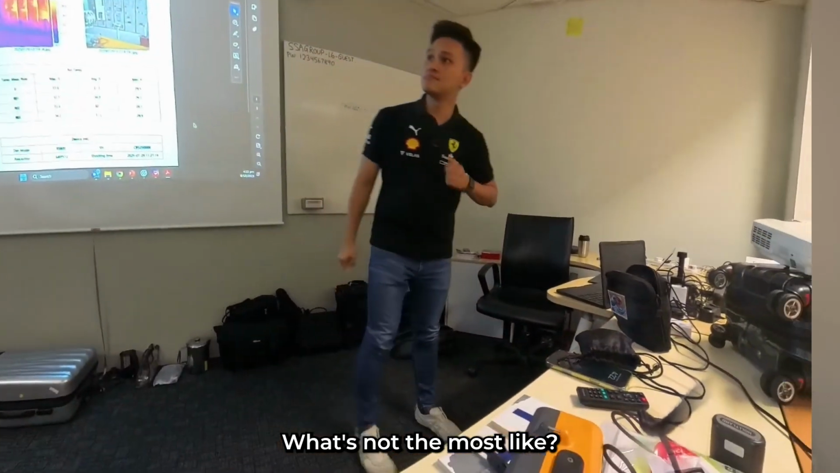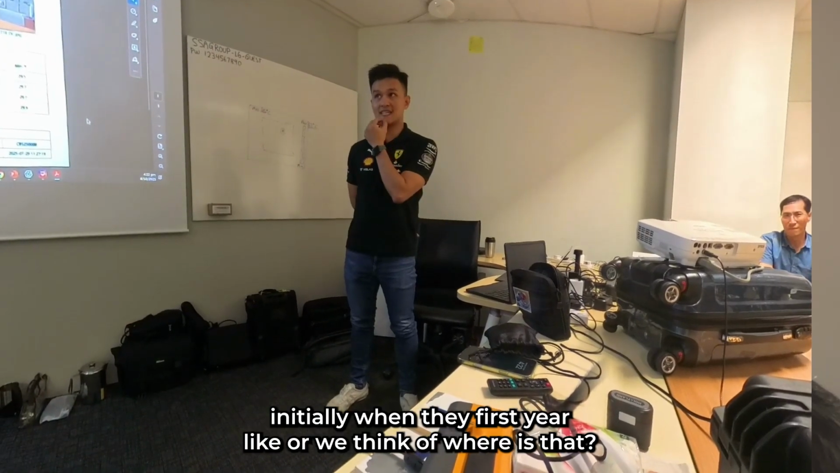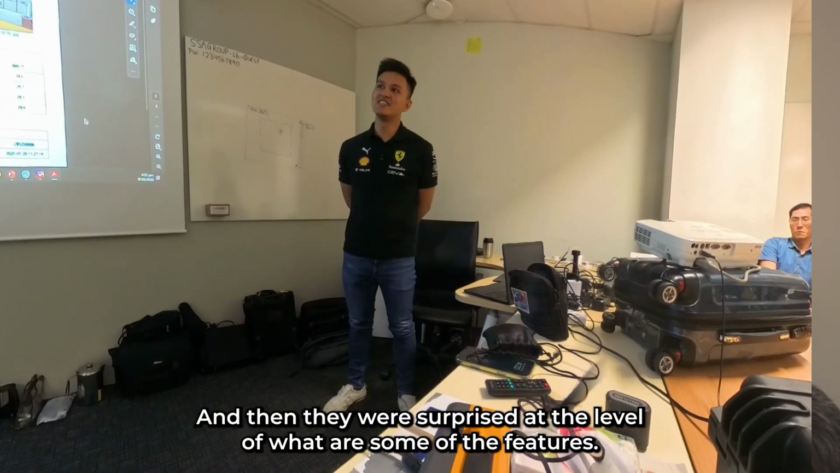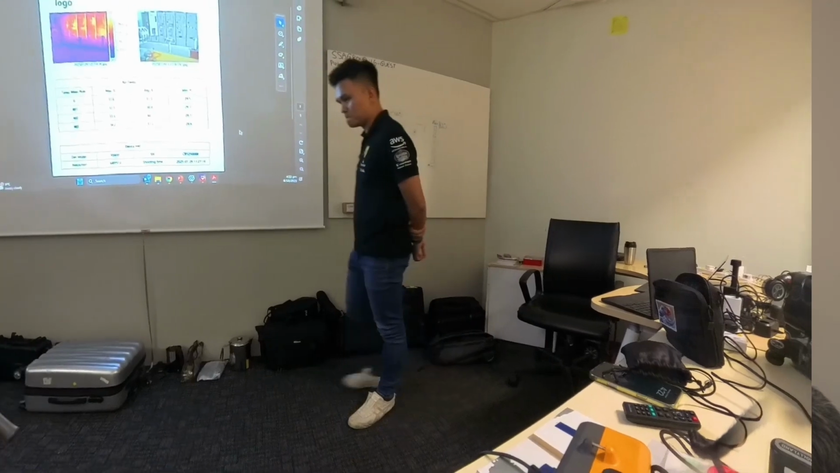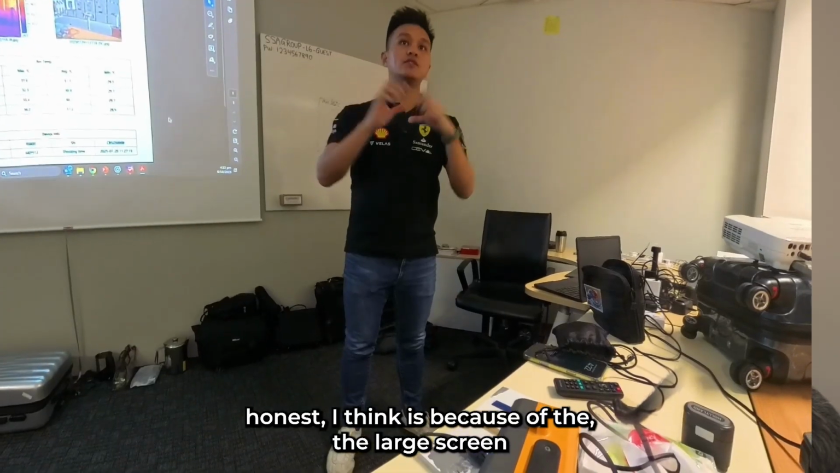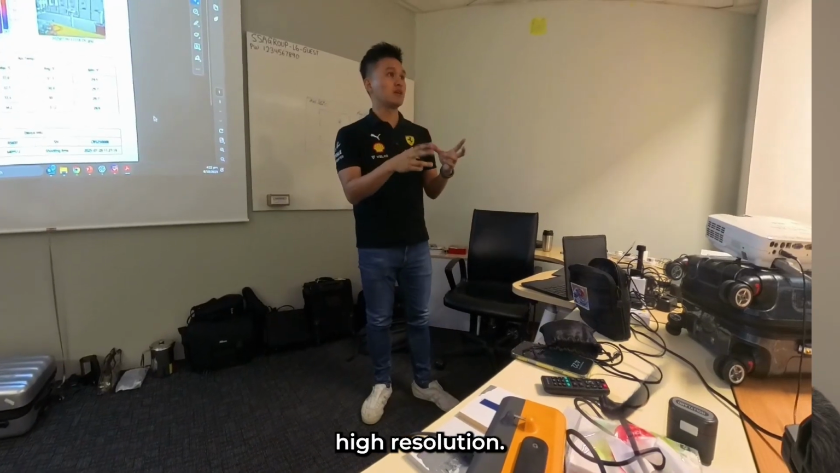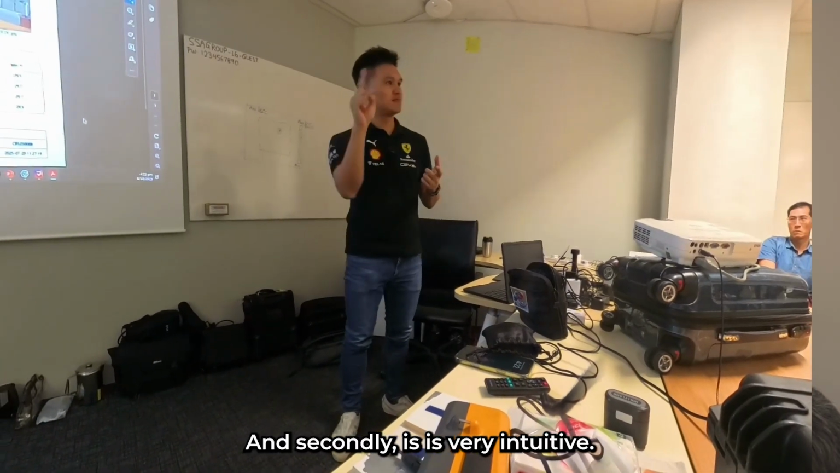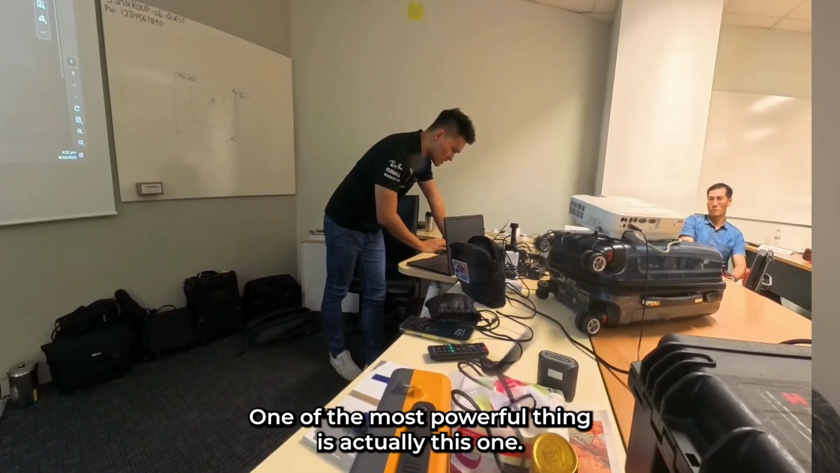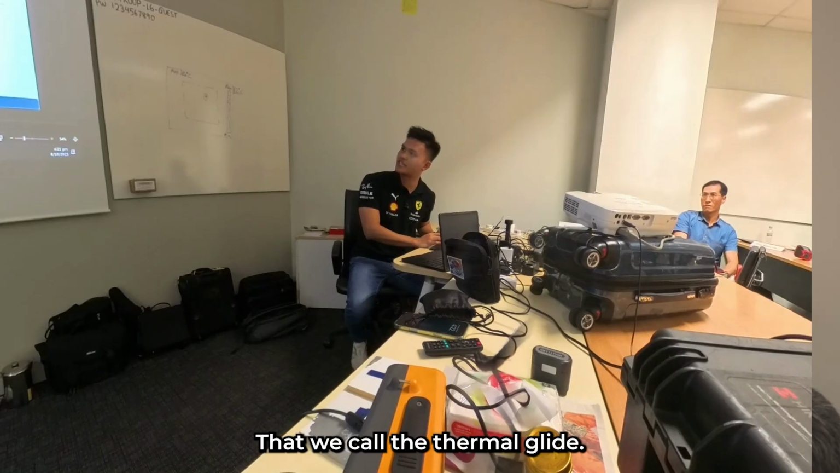What are some of the most surprising things about this range and even this camera, that customers initially, when they first hear, think what brand is that, and then were surprised later? What are some of the features? To be very honest, I think it's because of the large screen and the OLED. The screen is very high resolution, and secondly it's very intuitive. You know, I always like to show this slide to my customer. One of the most wow things is actually this one, what we call the thermal glide.